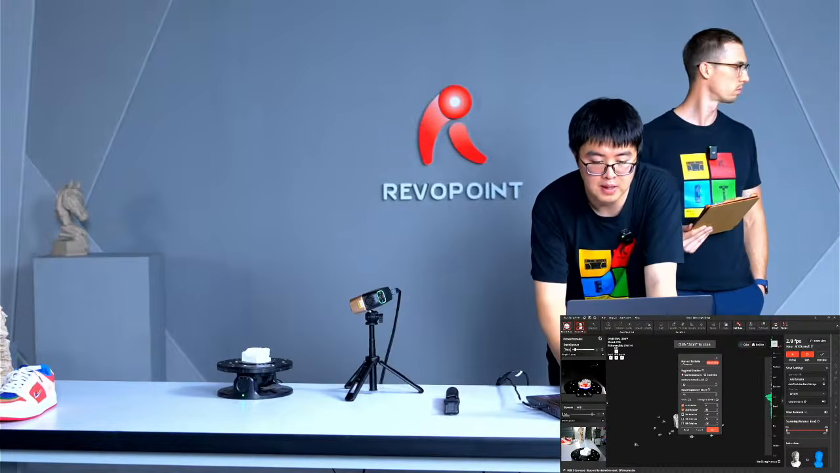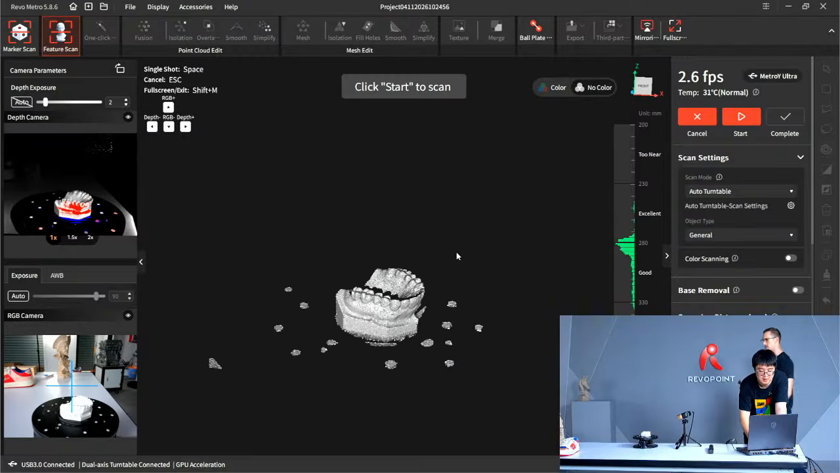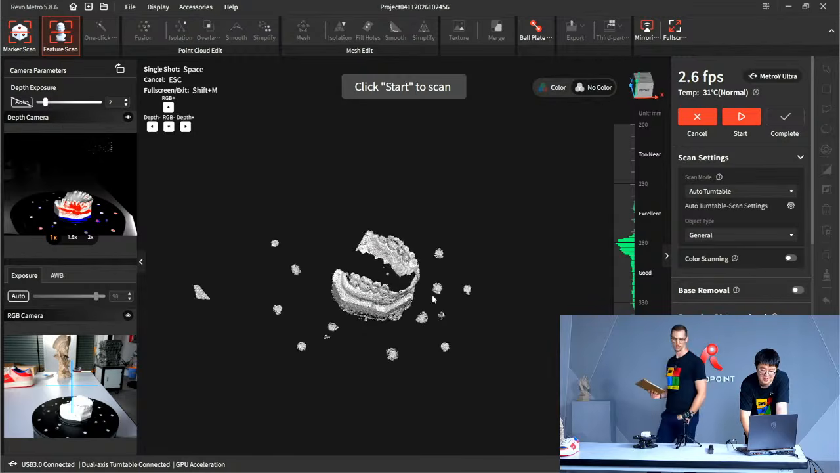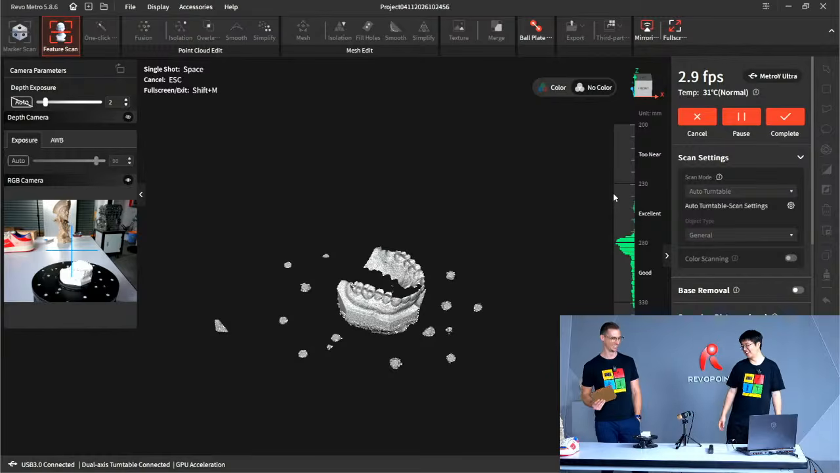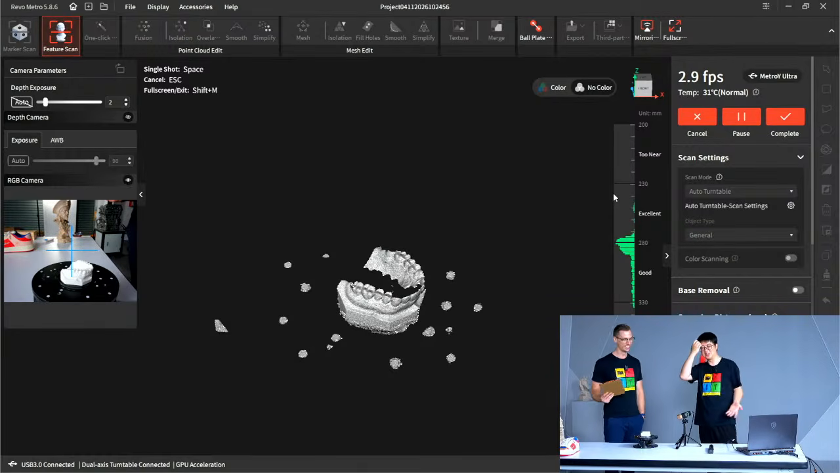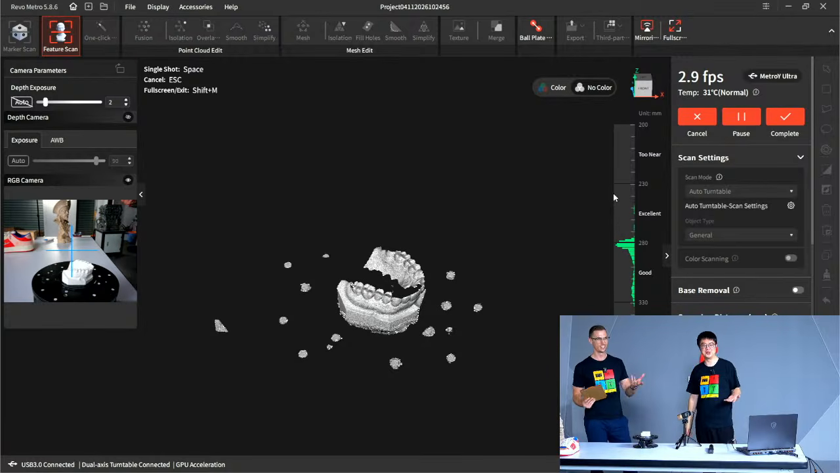Counterclockwise or clockwise, I don't really see a difference, so I'm just going to use counterclockwise. I'm trying to think of one where that would be necessary. I don't think it is. Could you think of a scenario where CW and CCW really matters? I don't.